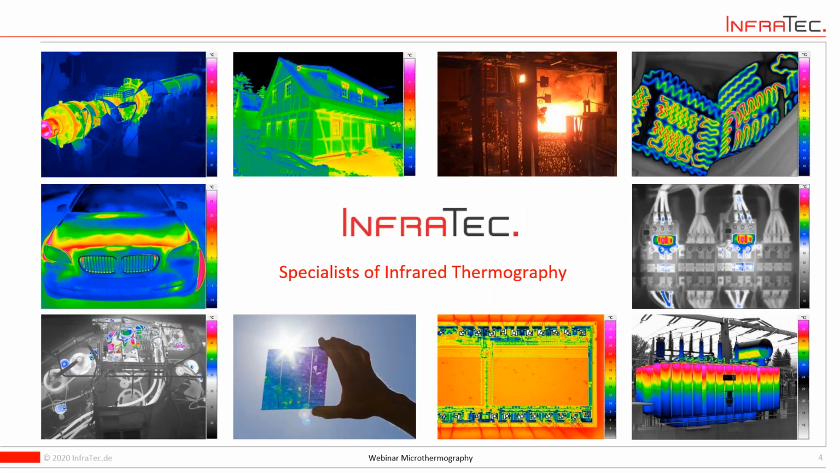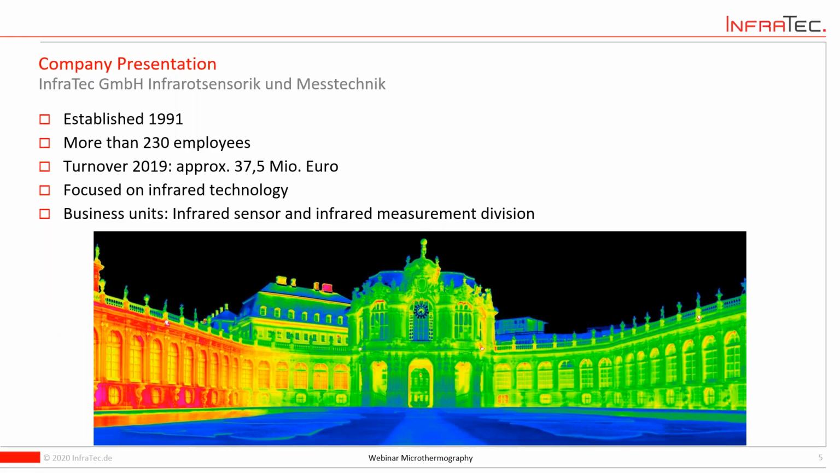So first of all, InfraTec, who we are. We are really a company focused on infrared technology. We are still a founder and owner-based company located in Germany, in Saxony, in a nice Dresden, if one of you knows this city. Currently, approximately 230 employees, mainly here in the headquarters in Dresden, but we also have offices in the UK and in the US, for instance.